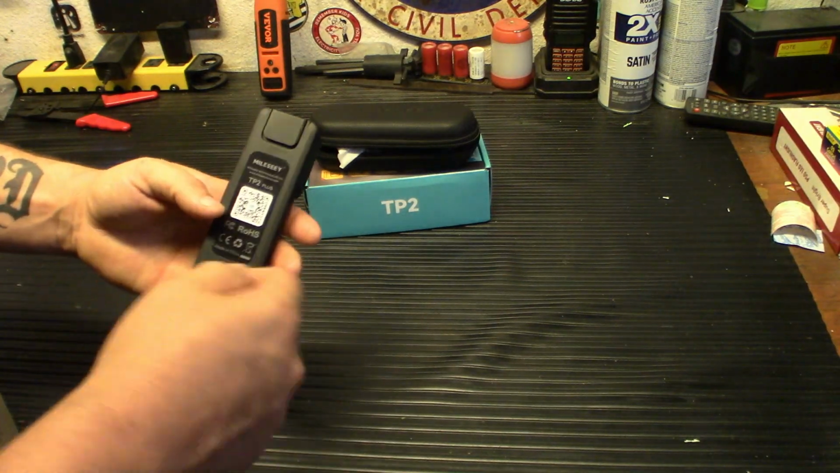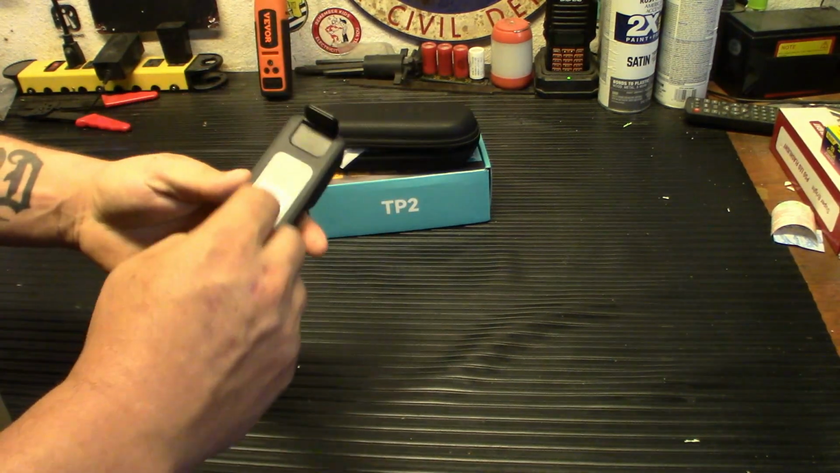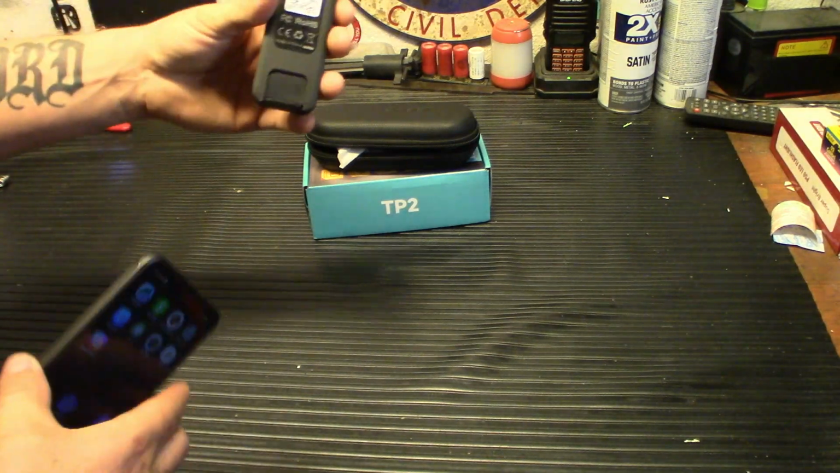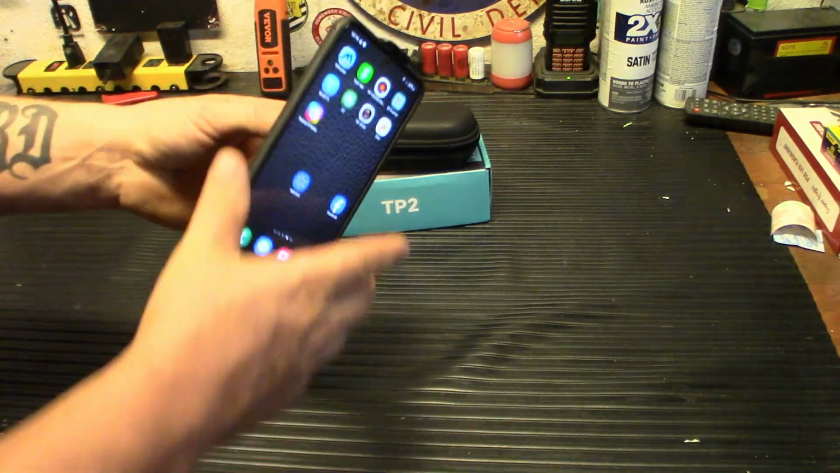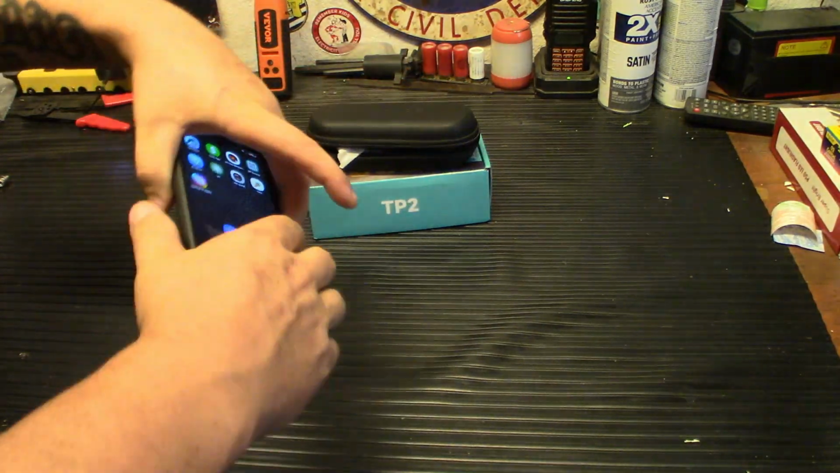On the back side, it has a QR code that you can scan. It brings you right to the app. Has these little flaps that come out. This bottom one adjusts. I'm sure you can already tell what that's going to be for, because you can hold it in your hand and your phone in the other. What I've liked to do is put it on the back of your phone. Makes it nice and easy. Doesn't fall off. You're good to go.